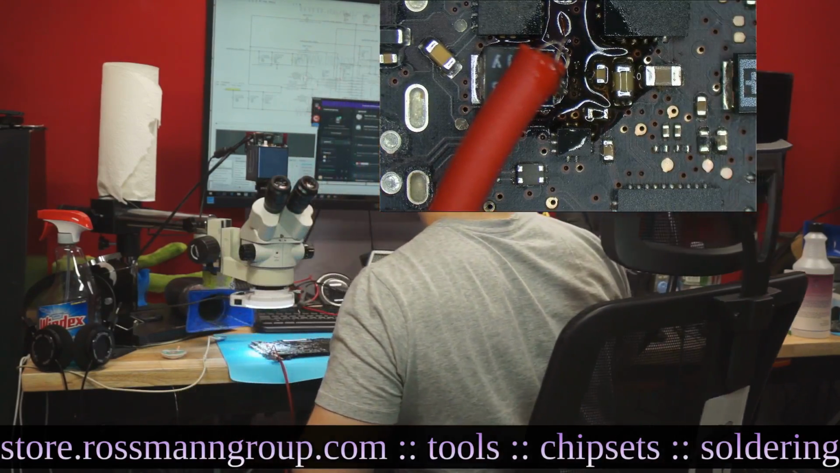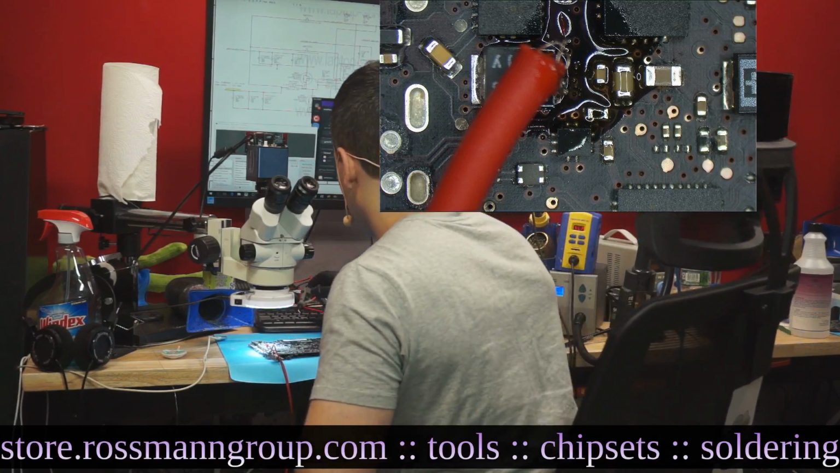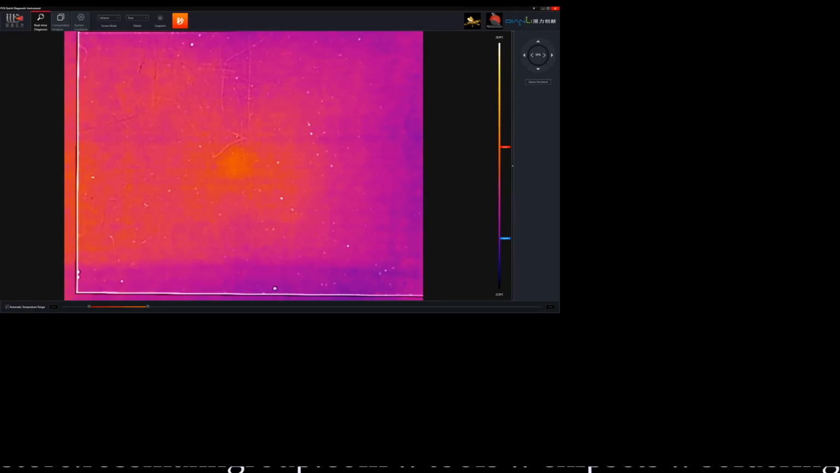Alright, so now we're going to inject some voltage into this board, and we're going to switch ourselves back to this view. We're going to put that little camera on the desk and see what we find. Now, I haven't set it up to inject any voltage in just yet.